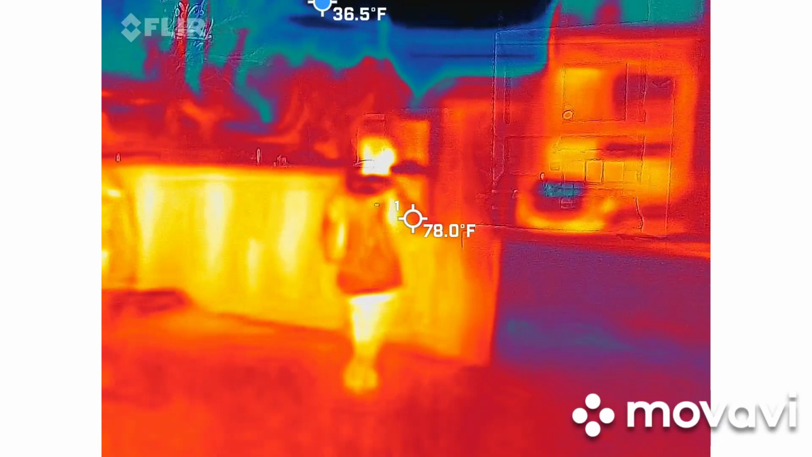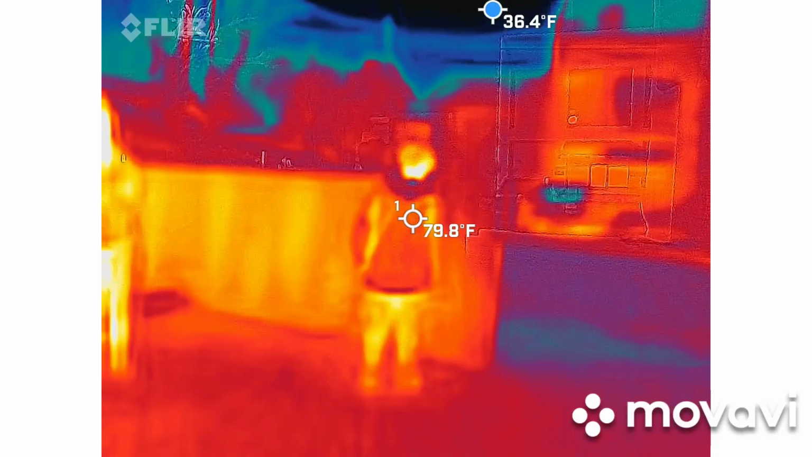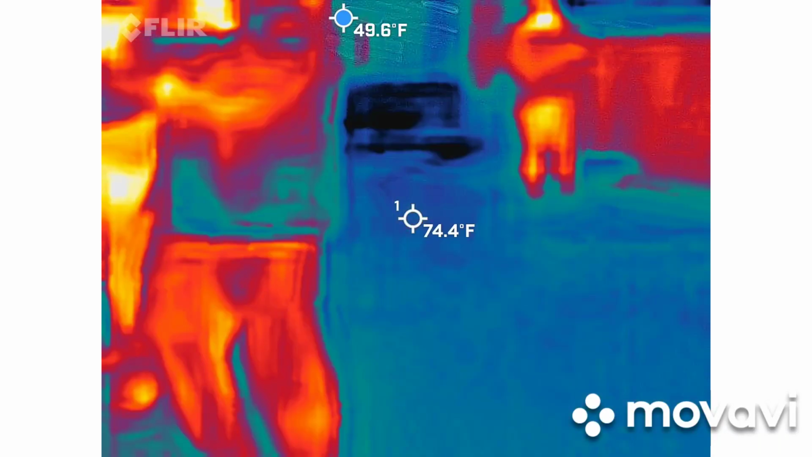Looks like we're about to get some turns. I can see your redness. All right, guys, let's spread out. Let's have some fun.